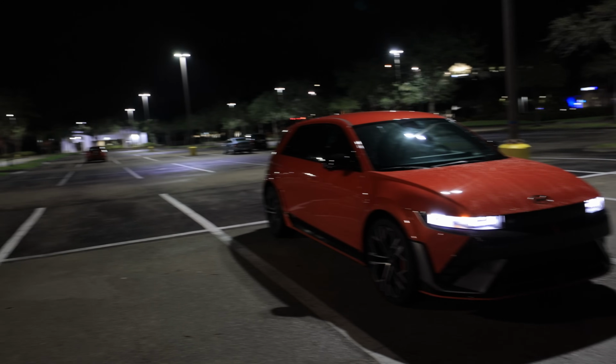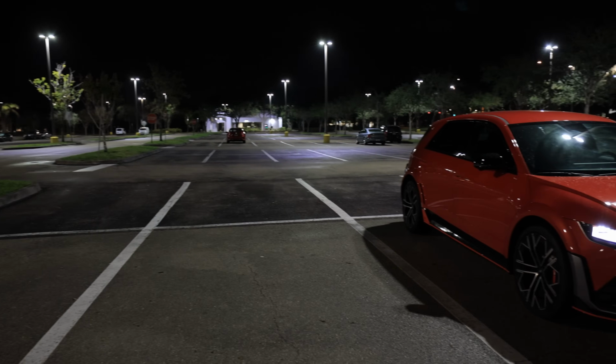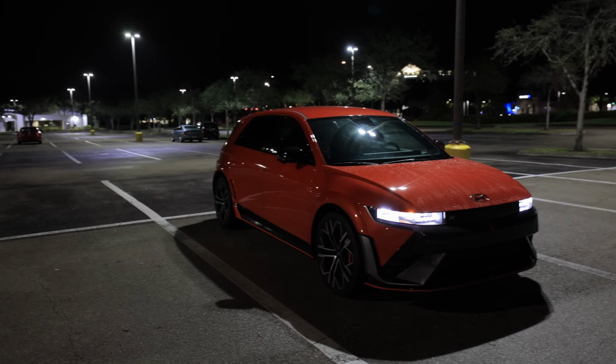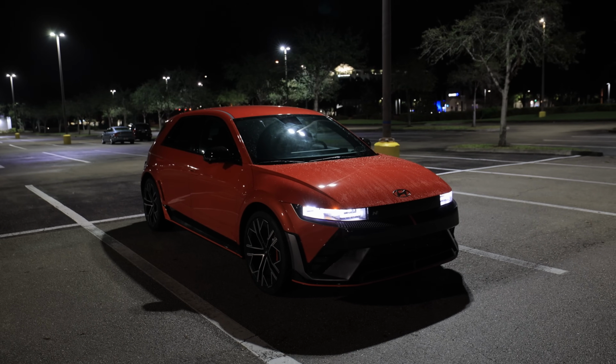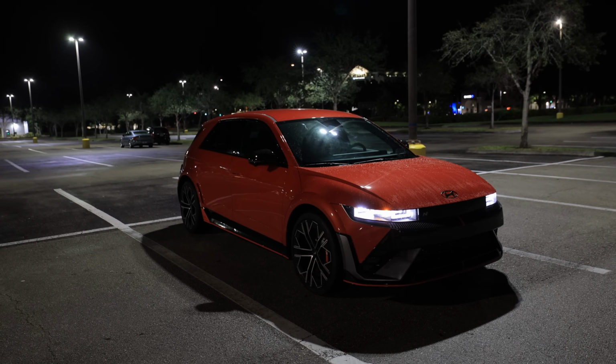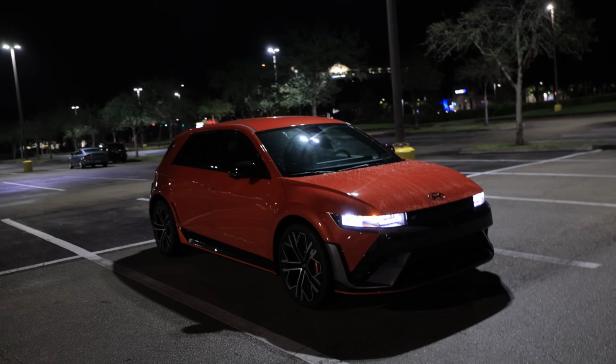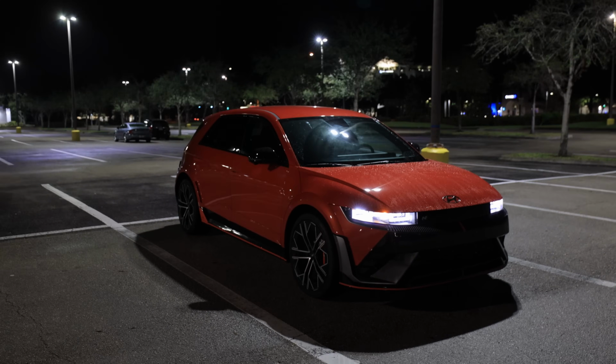Now, I wasn't expecting it to rain last night, so we have wet roads. I'm not going to be able to burn off a 3-second 0 to 60, so we'll see what actually happens. But hopefully I can show a glimpse of its performance on the wet streets. And this semi just came in, and man, he is so loud.